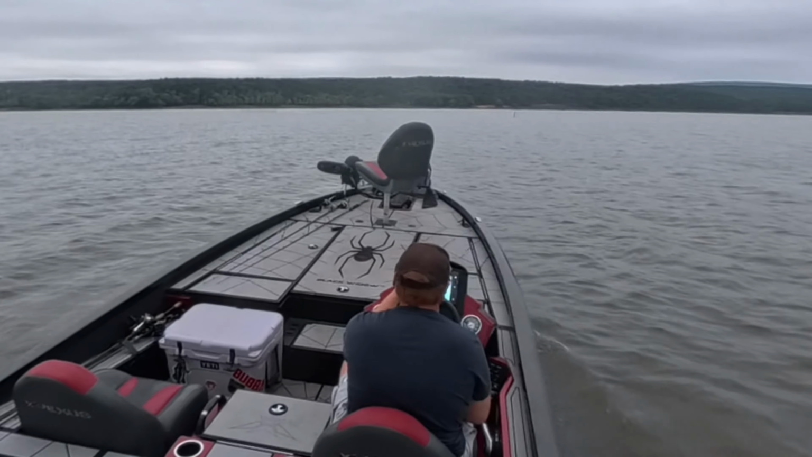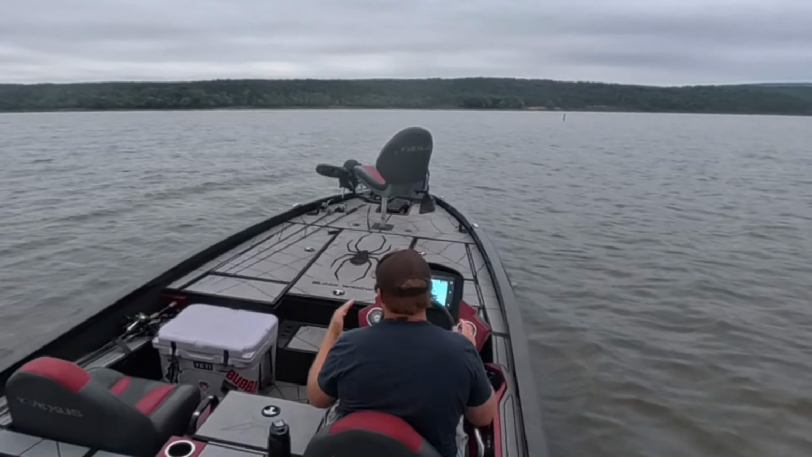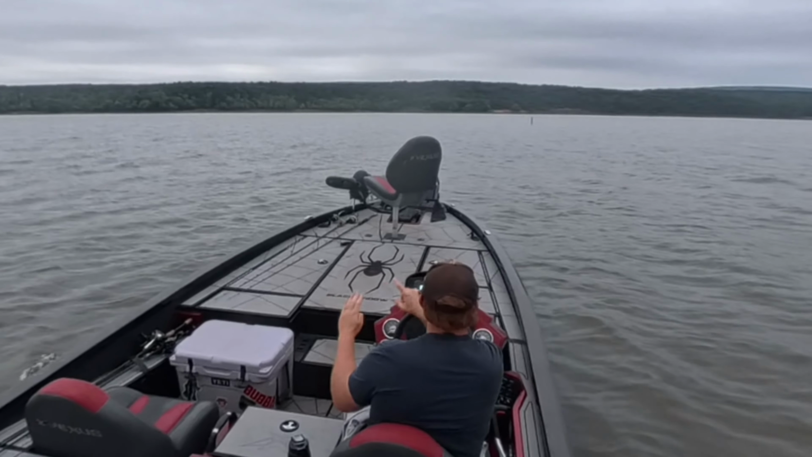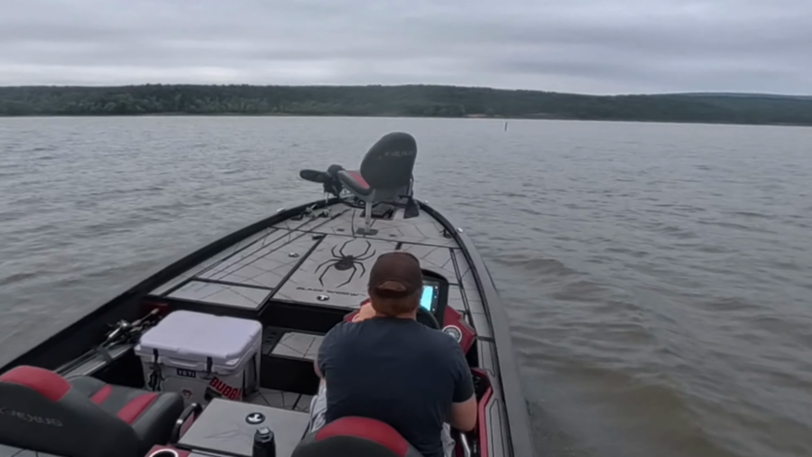Last time it was a lot easier because I had the Thermocline there. I could see it very well, and just right where the bottom would come up out of the creek channel and that Thermocline meet, anywhere that there was a stump where those things met, I was catching fish. So it was much easier to deal with.